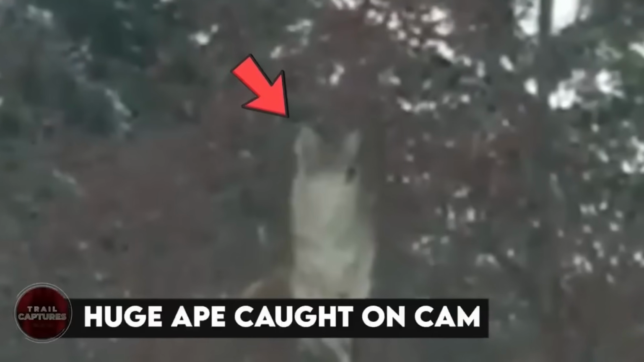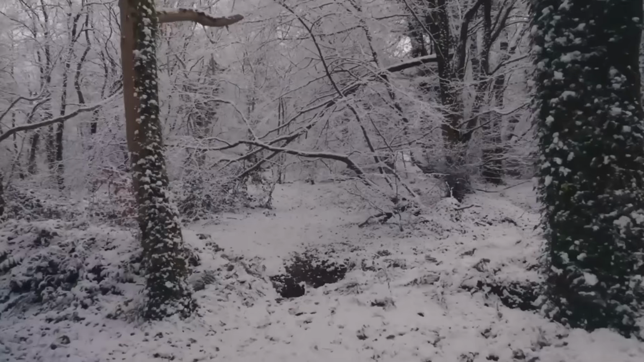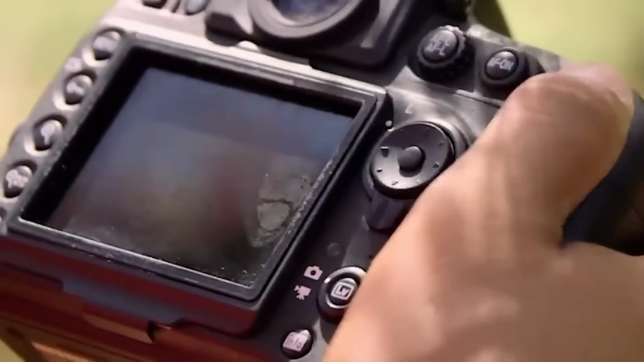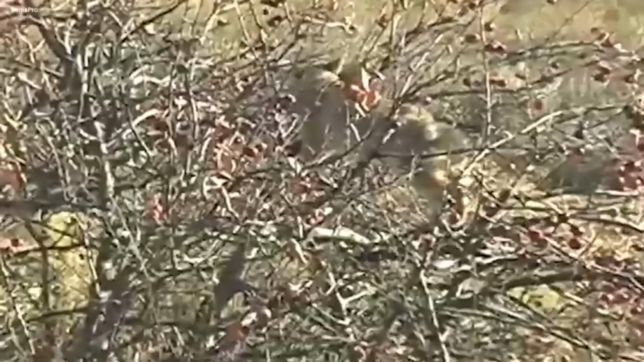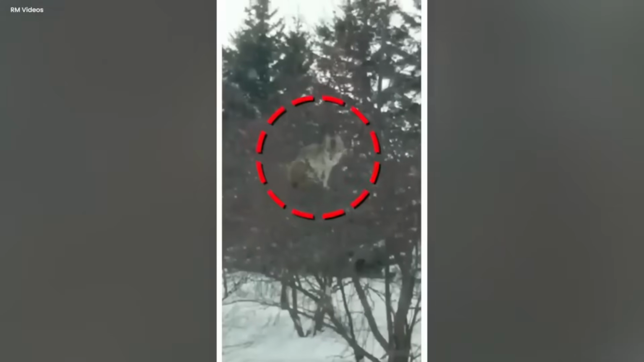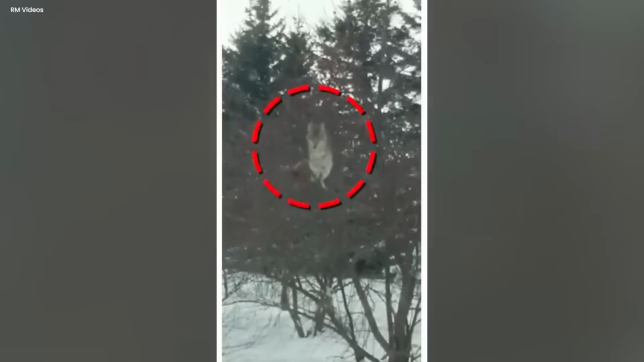The mysterious coyote. In the serene mountains covered in snow, a camera captured an incredibly rare sight. It was a moment like no other. An uncommon sight of a mysterious creature. Instead of its typical haunting and wandering, a coyote was spotted doing something quite out of the ordinary.